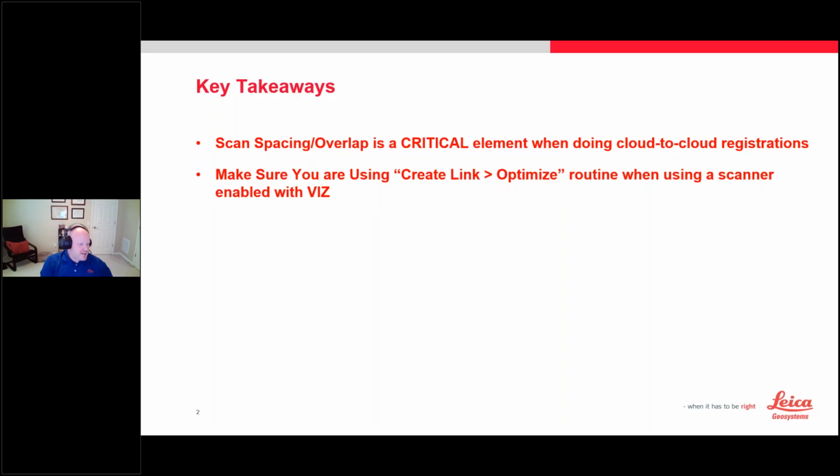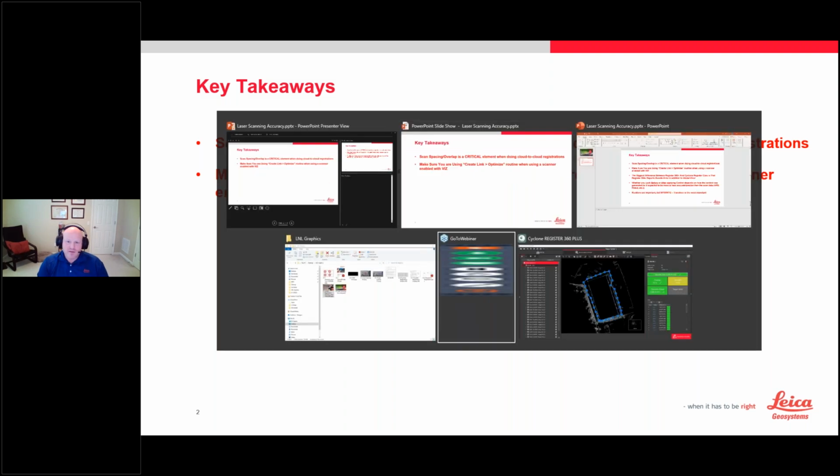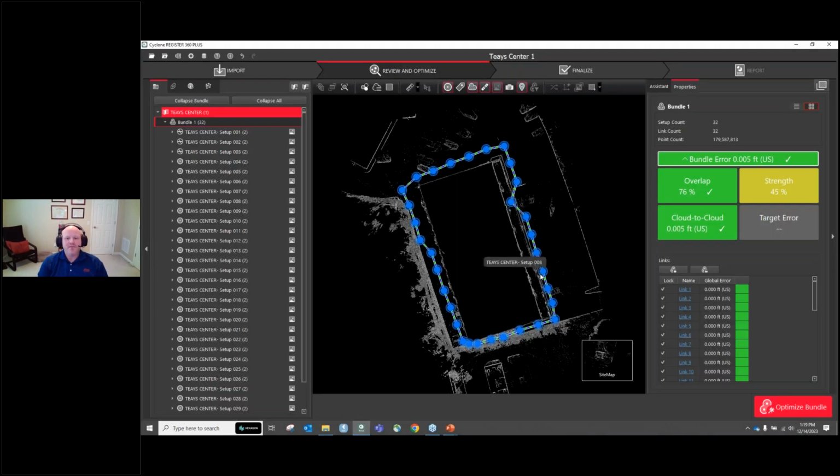So, now I'm going to move into Register 360. I went out the other day, this past Tuesday morning, and I did this scan for the purpose of showing what you can achieve when you do lean on best practices.